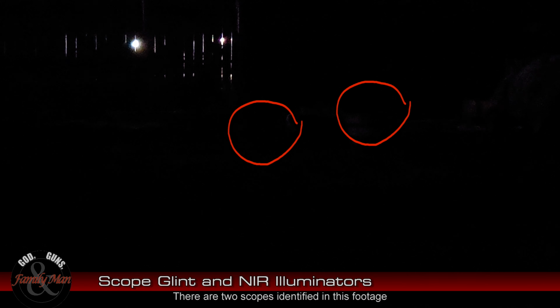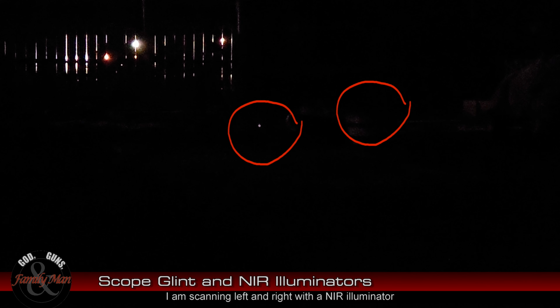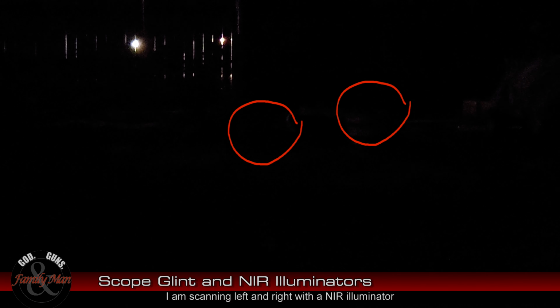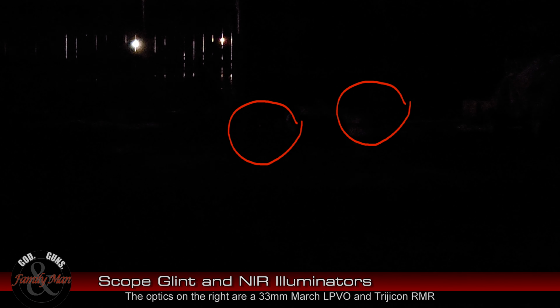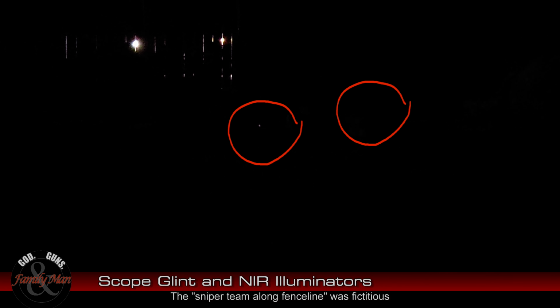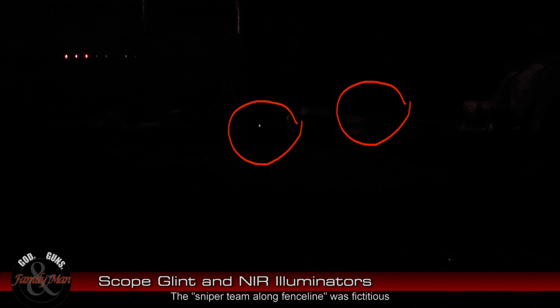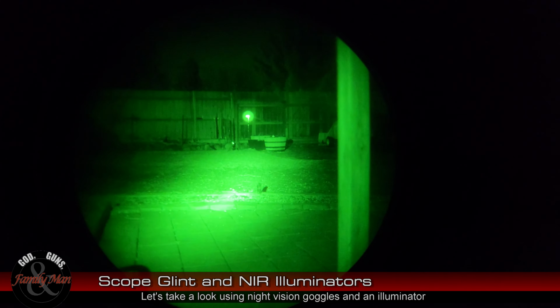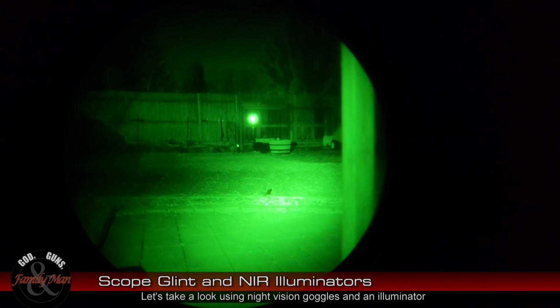You see, the near-infrared illuminators will reflect, or can reflect, off of those scopes. And you may not have noticed it, maybe you did, but there were 2 scopes in that footage. Well, there was no sniper team, just the 2 rifles and 2 scopes out there. Not so sure you saw 2 of them. And both of those were reflecting in the near-infrared, and even better under near-infrared illumination. That became very obvious when we were doing those tests.